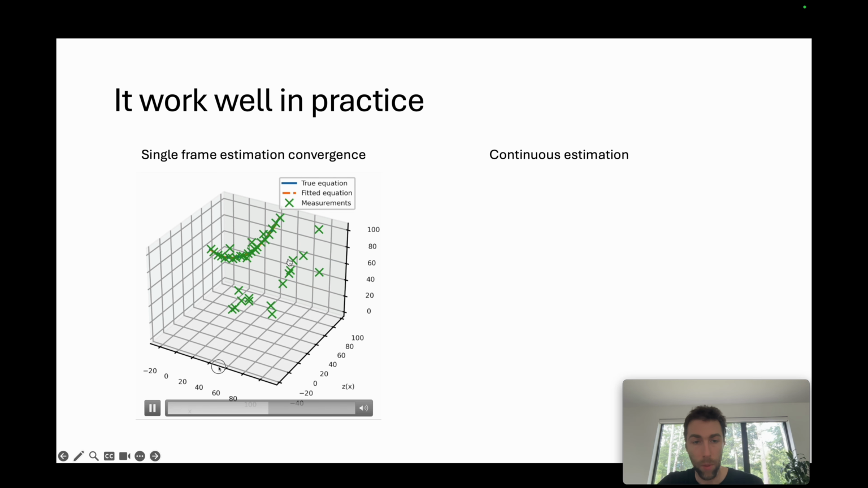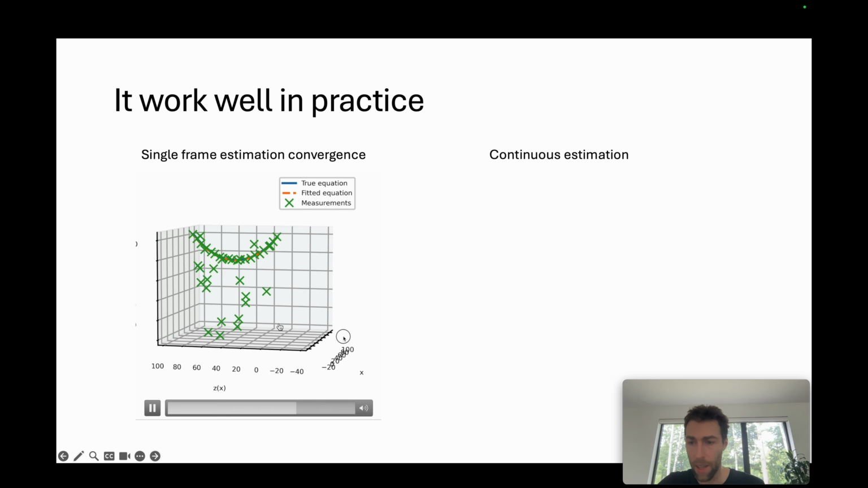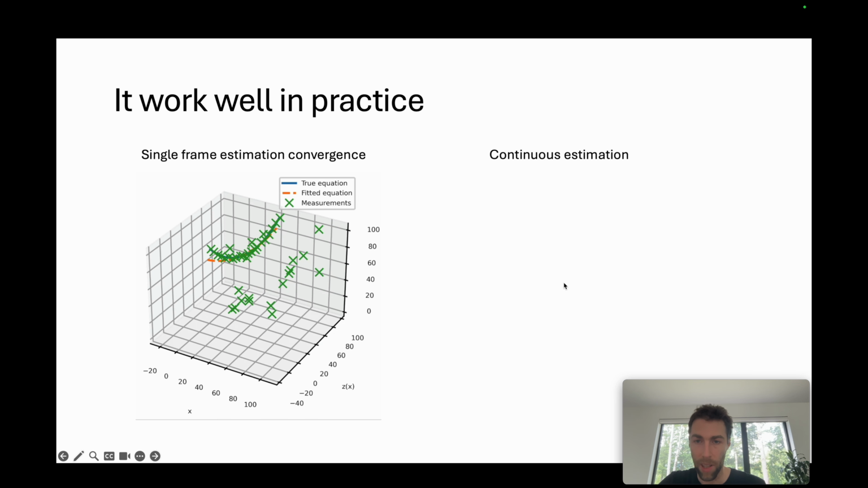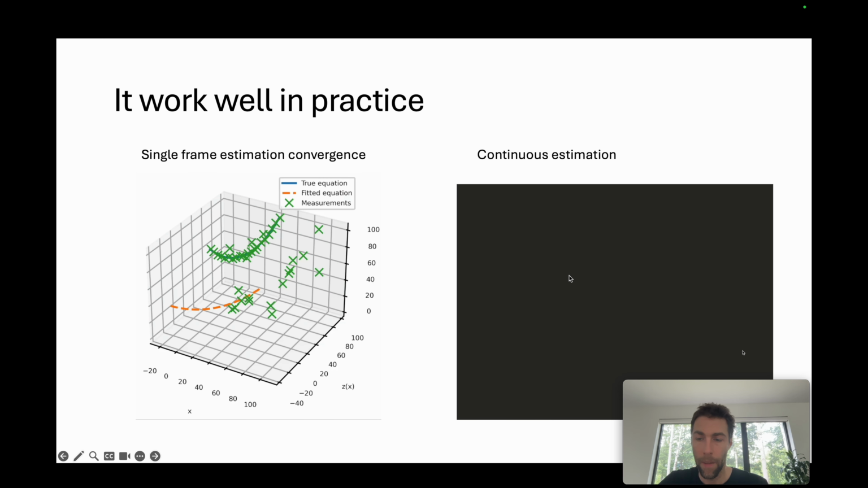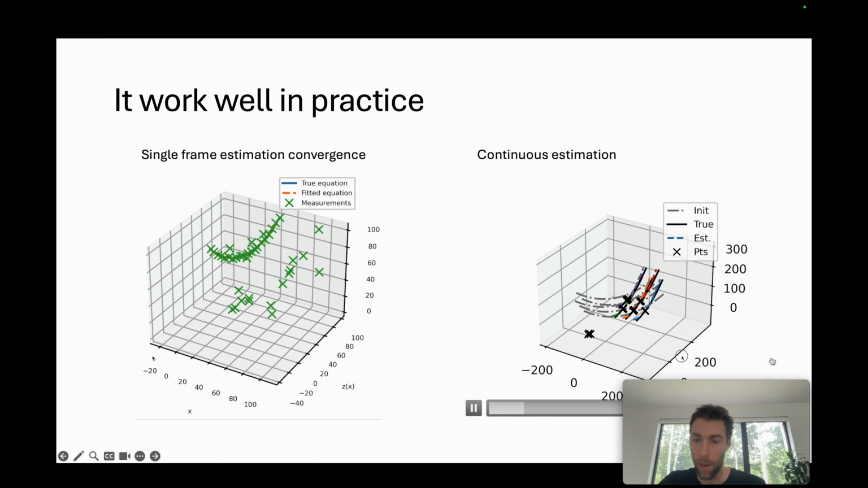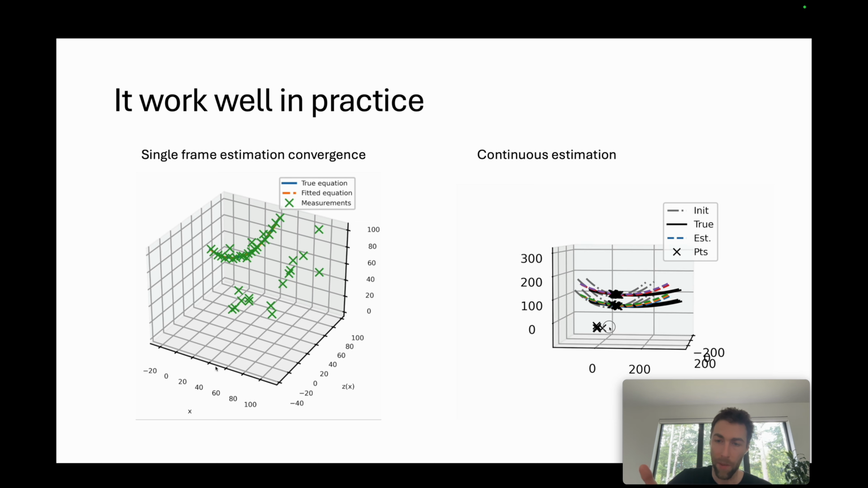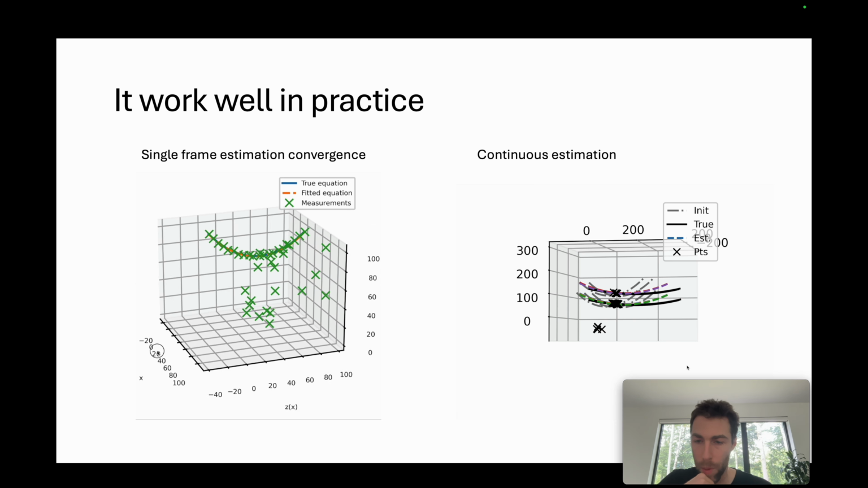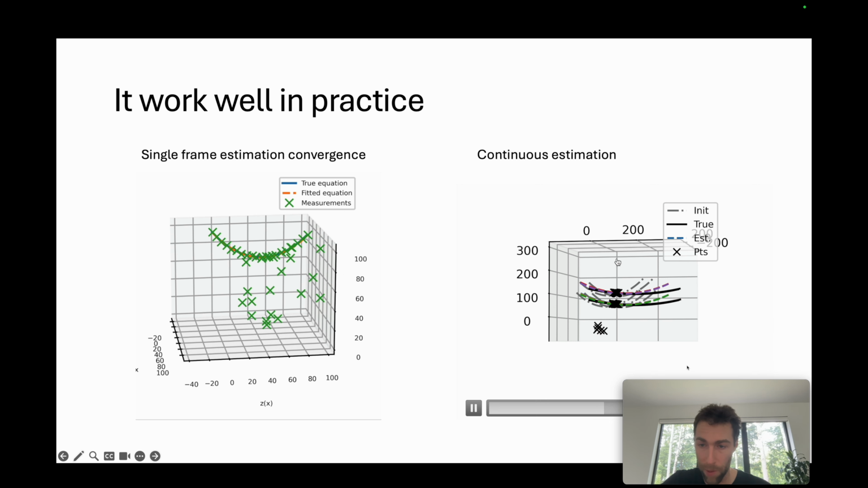Surprisingly, SQP programs are pretty good at solving this type of estimation problem, even though there are outliers in the point cloud. We also use it if there's a continuous stream of data, so we solve a different SQP program at each new frame of data.